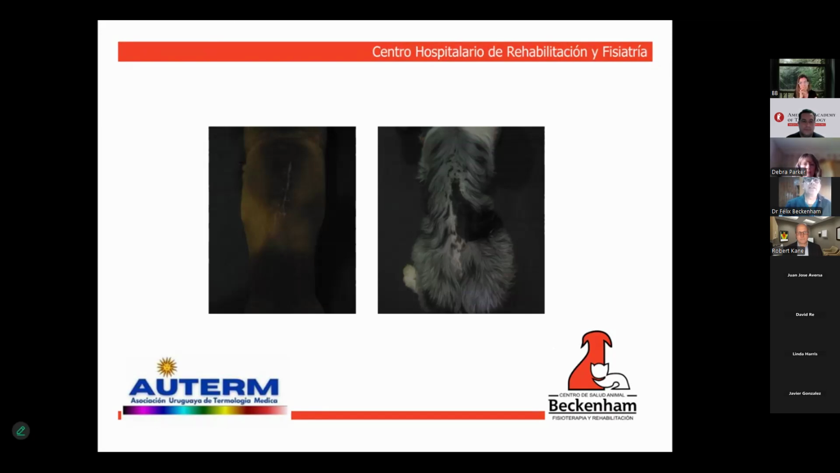In my experience, the suture, depending on the strength with which it's placed, can generate some pressure on the skin and consequently slightly change the dynamics of the skin's vascular plexuses. I take an image at the time of the visit, which helps me make decisions during rehabilitation, and I repeat the same image under the same environmental condition as soon as the sutures are removed.